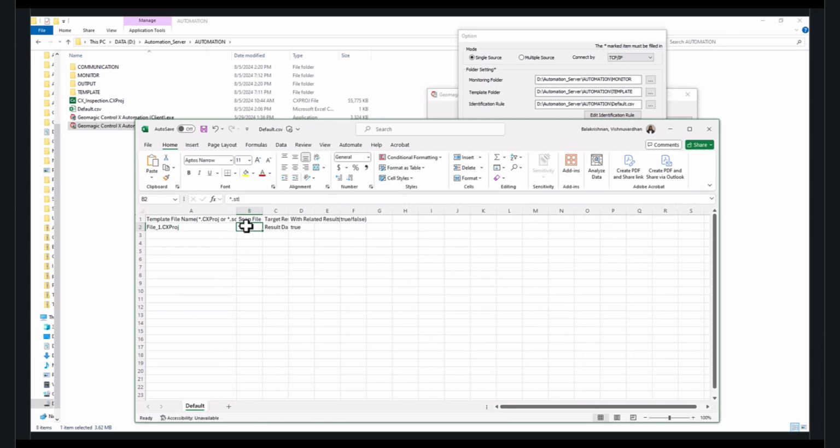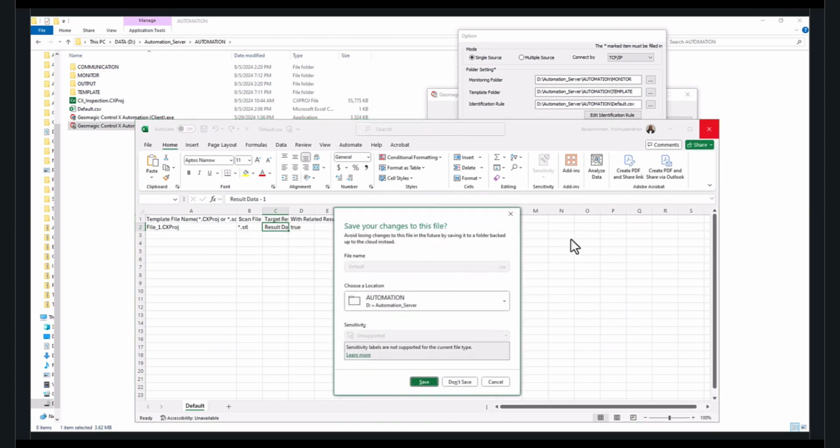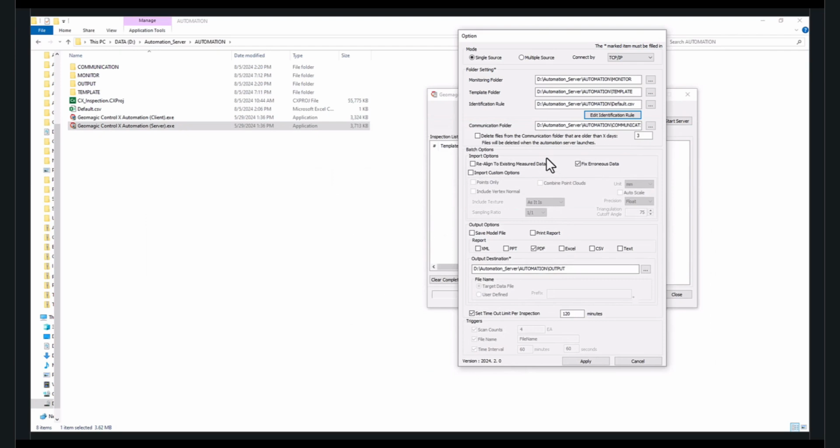The star.stl implies the file format: anything with the extension STL entering the monitor folder would be used to perform the inspection, and the target result data that you would be using for performing the inspection. We can also choose to save the Control X model file if necessary, the file format of the report that you want to export, and set a path for the output folder where the completed inspections would be exported.